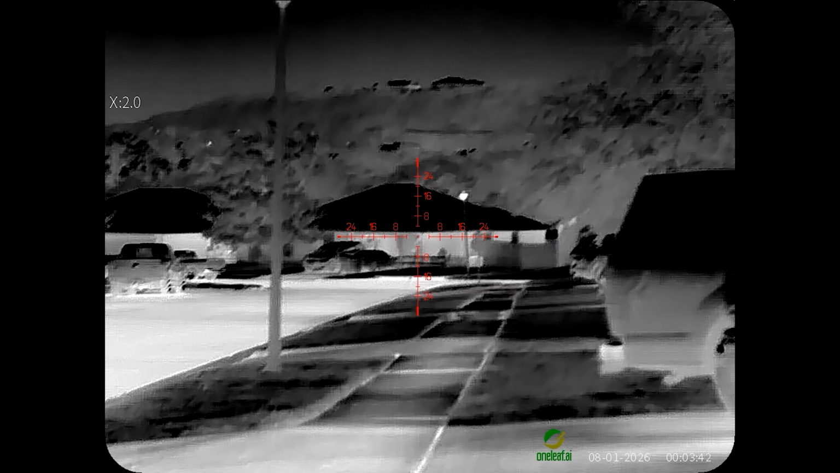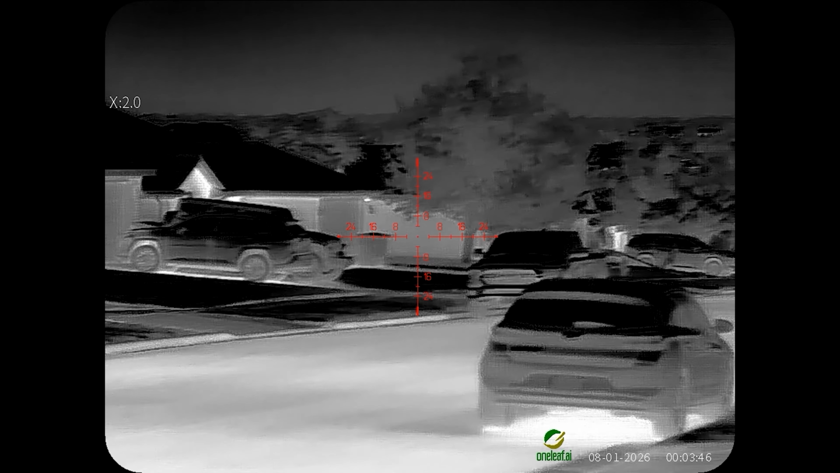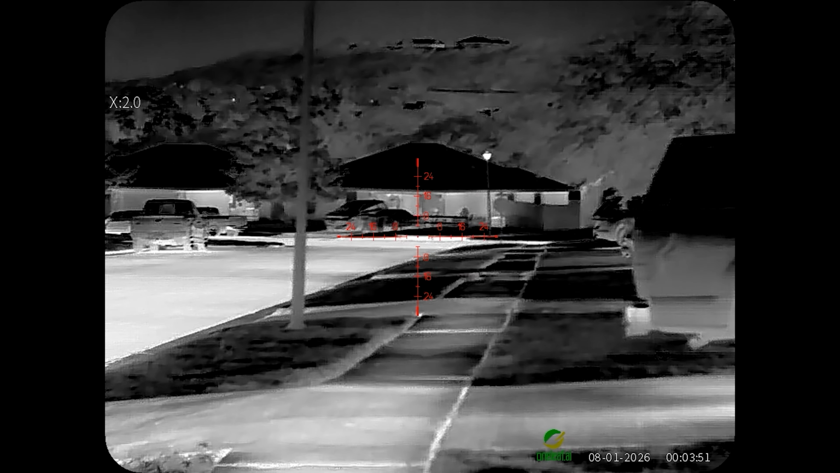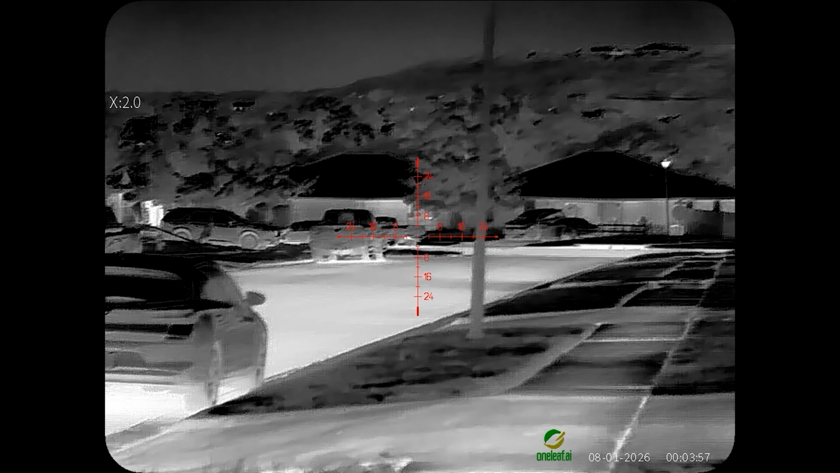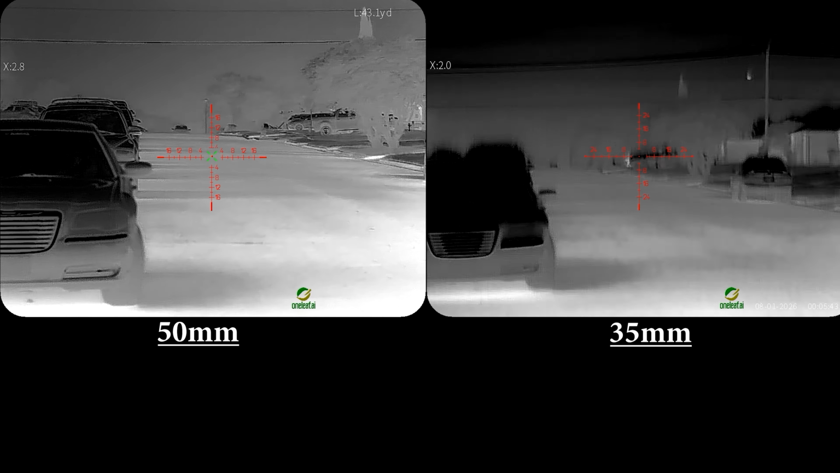All right, so here we got the 35mm lens in white hot, and as you can tell, it's not zoomed in as much. The base magnification is, if I remember correctly, 2. So you're going to get a wider image at the back part. So if you're looking for something a little bit closer, save a little bit of money.